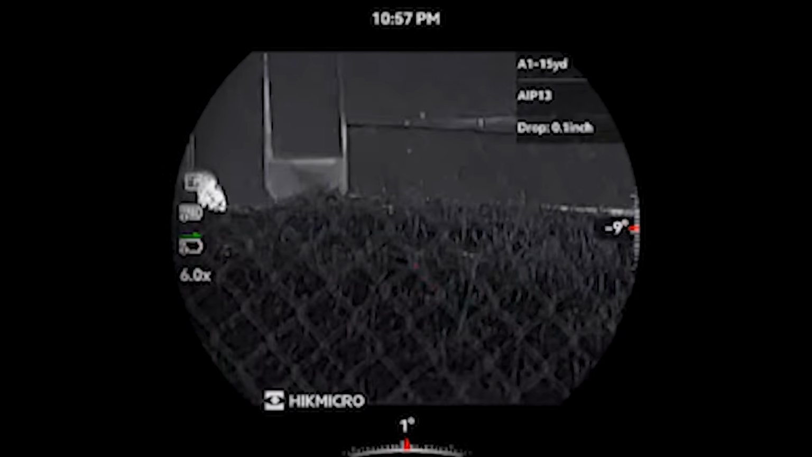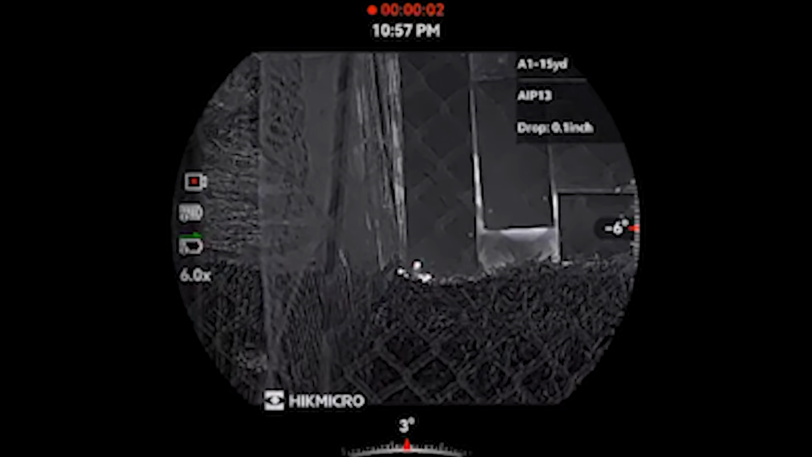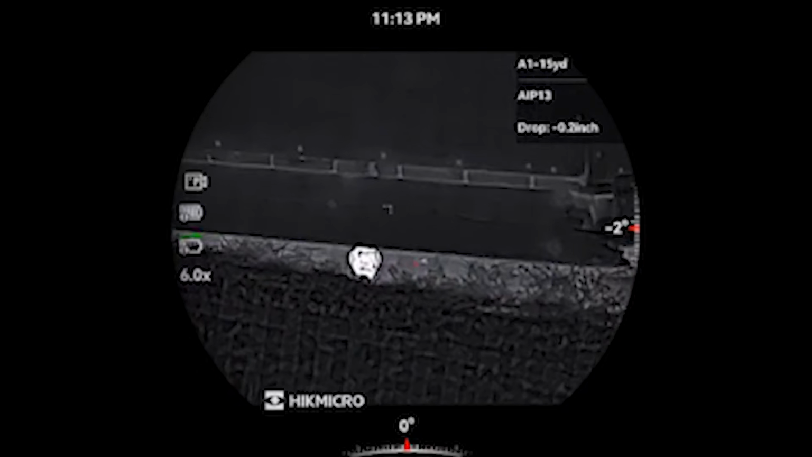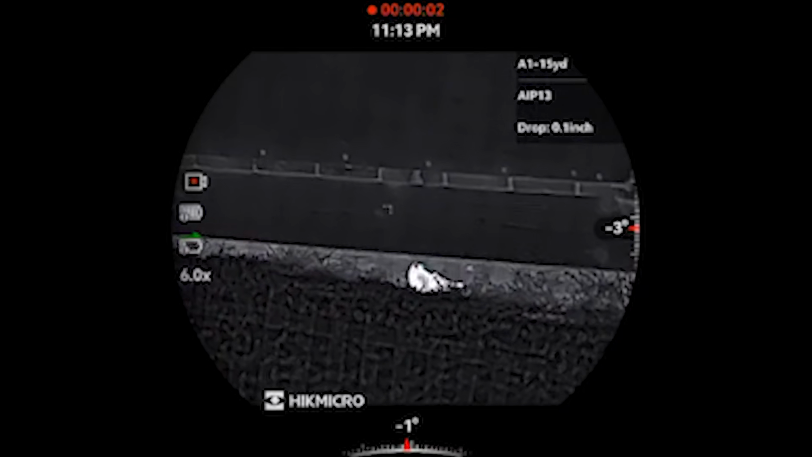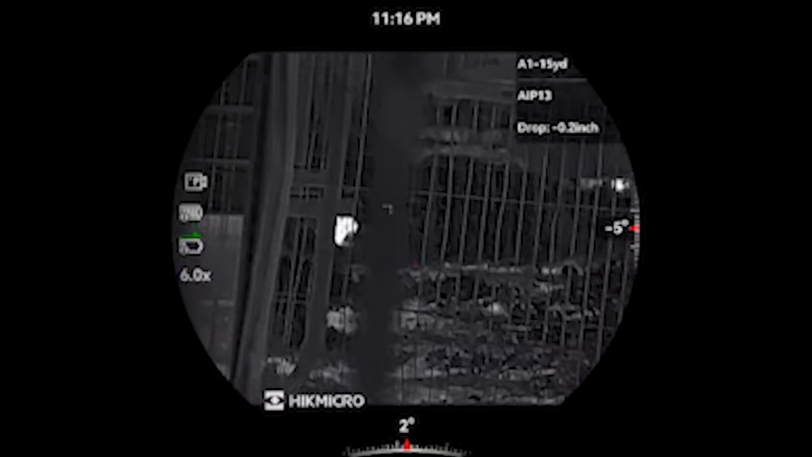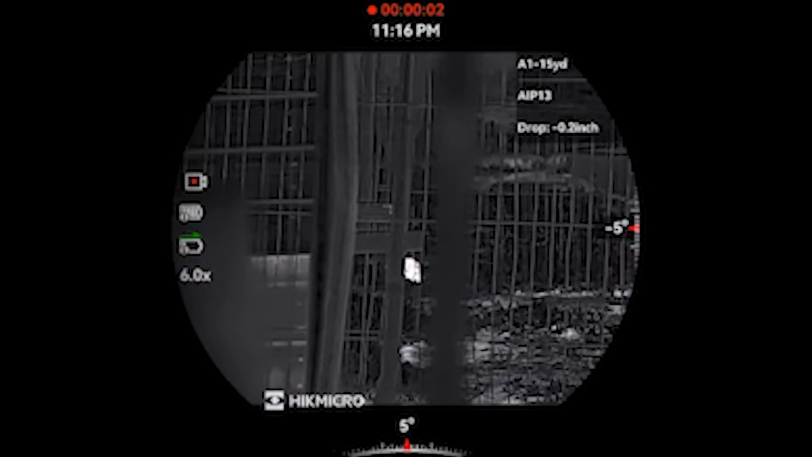Then moving in a bit closer, again, the best thing about thermal is nothing can hide from it. And yeah, just good. If you put in all the accurate information, you just aim where it tells you to and you're dead on from close and far. And just one there, again, nothing can hide. It sticks out like a sore thumb. The thermal's really sensitive. Even here, there's a little one just poking his head out, and it's clear as day that that's a rat. Makes pest control really, really easy.